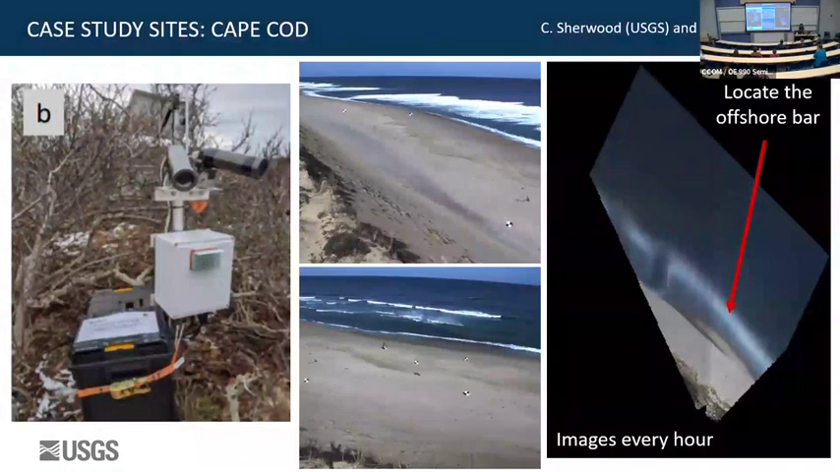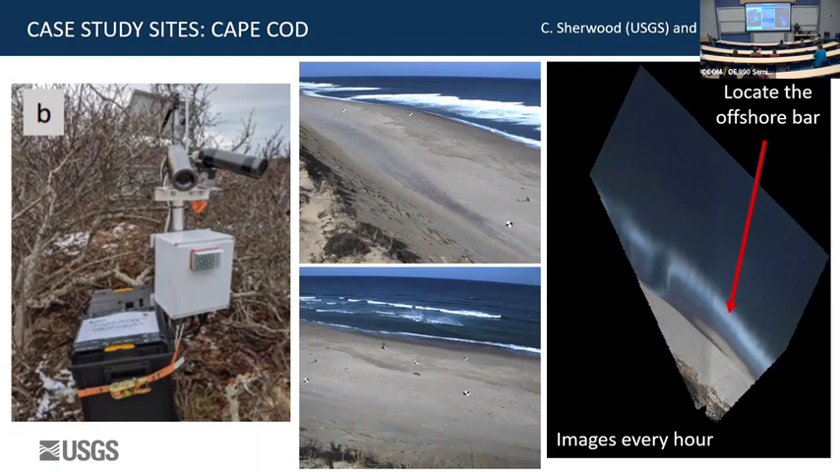So at the Cape, we have 2 different study sites. At each one, we have a coast cam set up. These are 2 different cameras looking down. Every hour, they take about 10 minutes of video, and then we average over that time period. So we can pick up light, dark, just a snapshot of where the beach is.